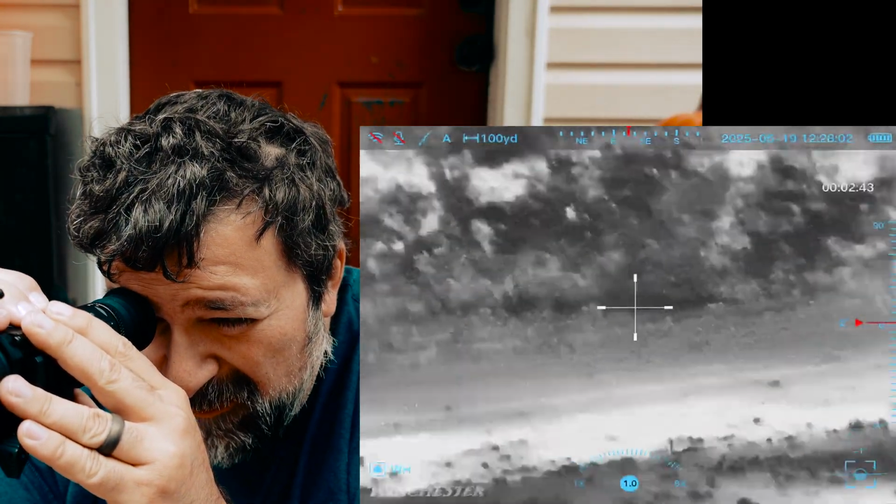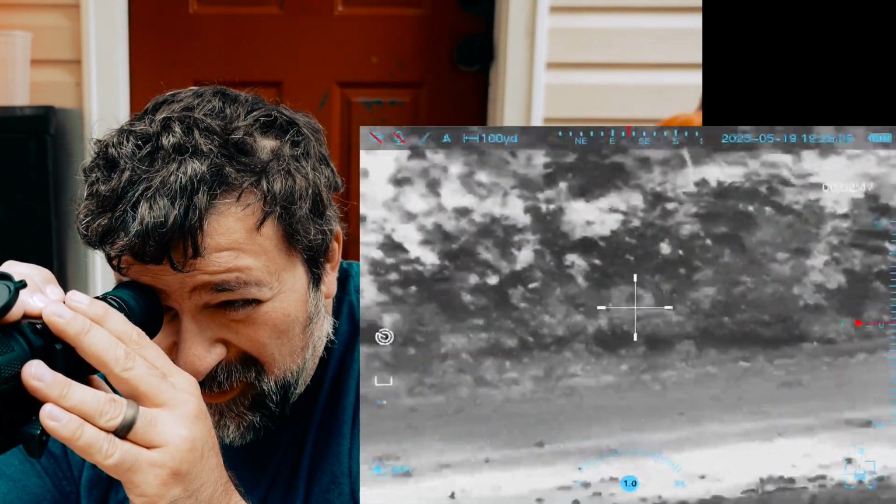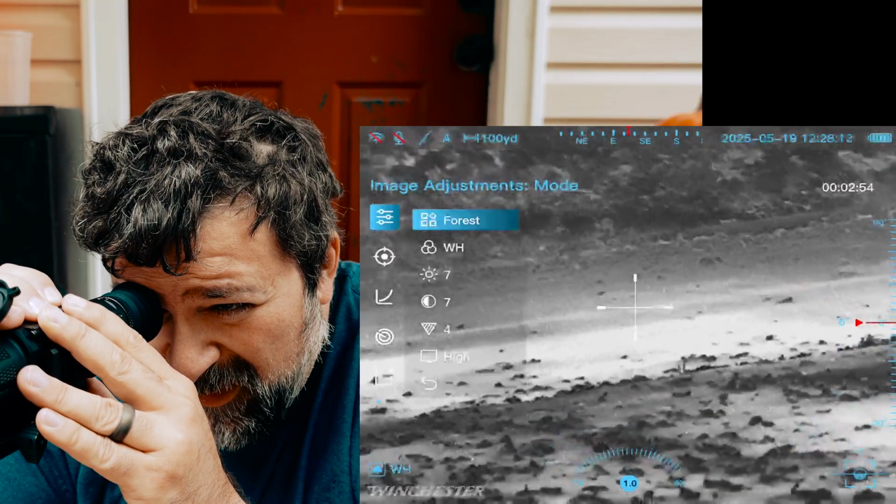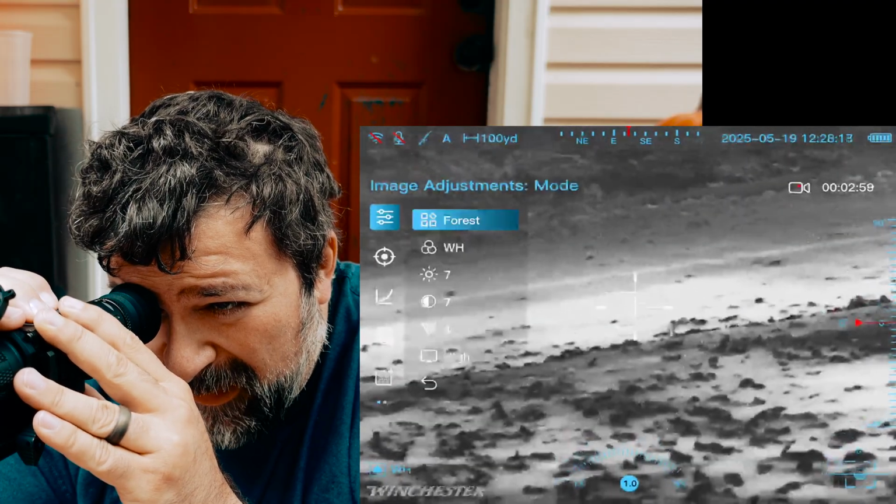Now, going into the menu here, I'm going to show you what I'm looking at as well. So we've got in the menu here several different options for image adjustment. You press if you want to select, and then you hold if you want to back out.